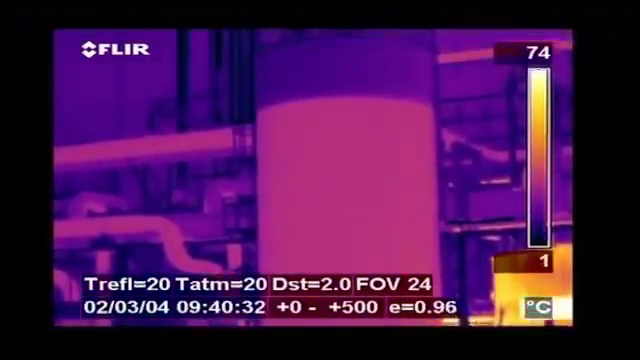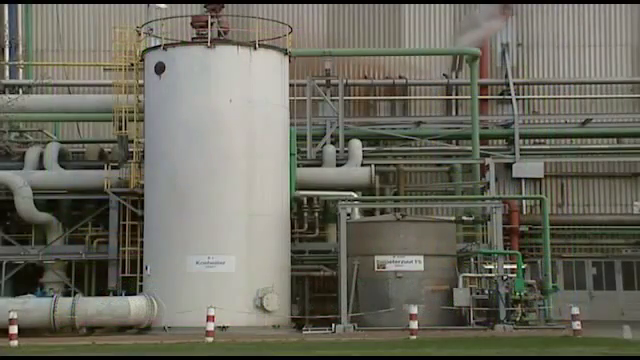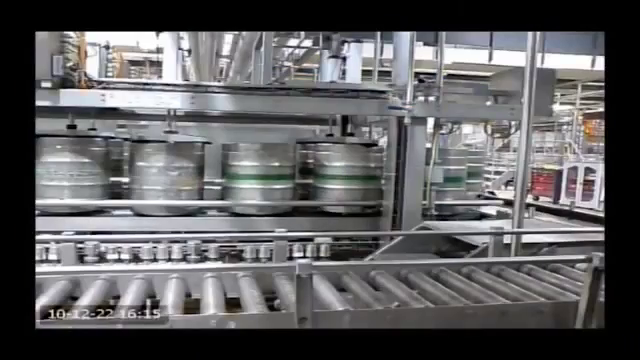Thermal imaging can also easily be used for tank level detection. Thanks to emissivity effects or to temperature differences, the thermal image clearly shows the level of the liquid. Thermal imaging can also easily be used to see if all barrels in a production process are properly filled.